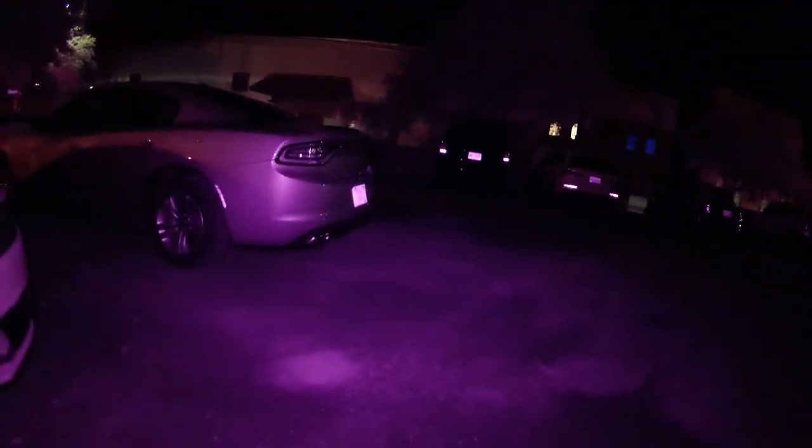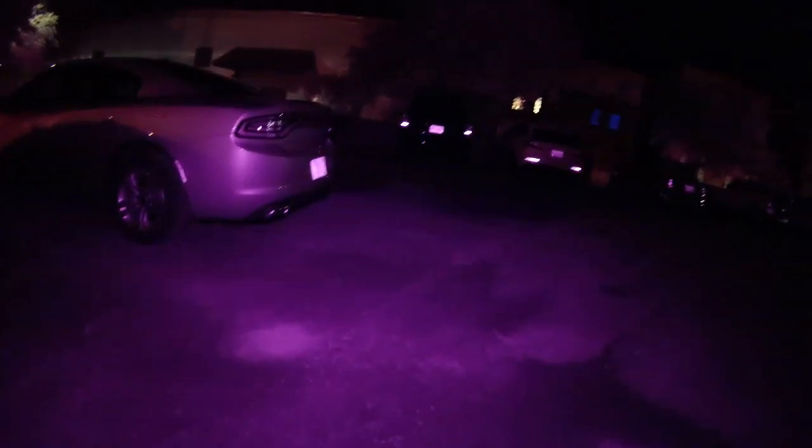Let's get them going. This is nice and easy. Not the cars and stuff like that, okay? Sideways right now. So what am I looking for? Orbs? What am I supposed to be looking for? Is it recording? Yeah. Then you just slowly pan it around.